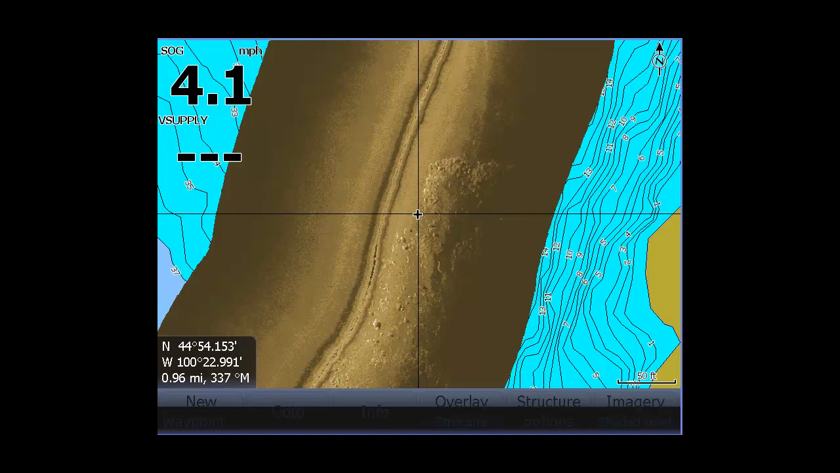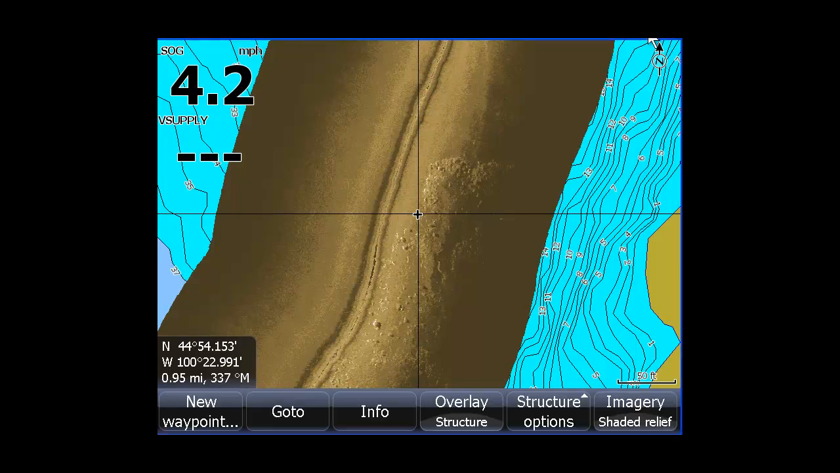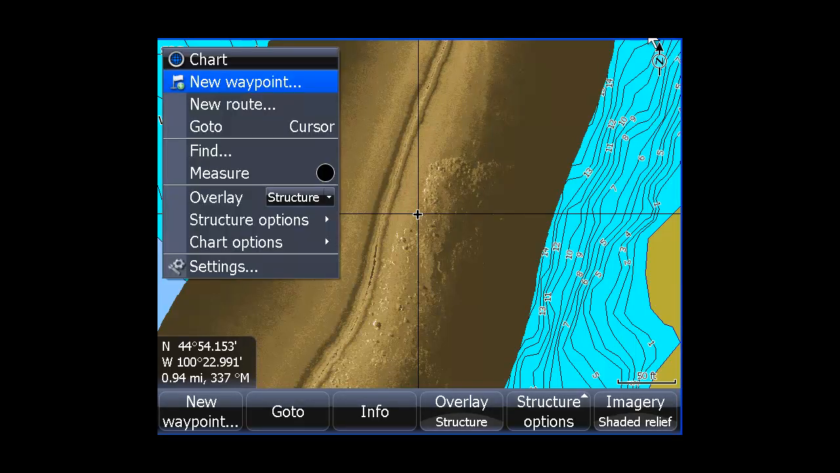You bought an HDS Generation 2 and you're excited to use your structure map. How about some easy instructions? This is easy to use. You get to see your structure map overlaid on depth contours.